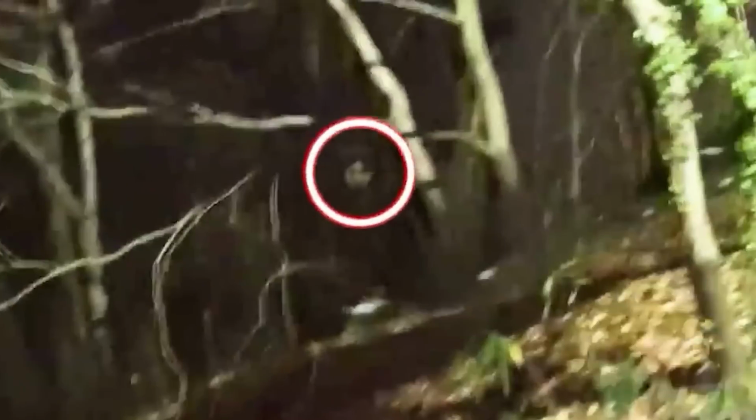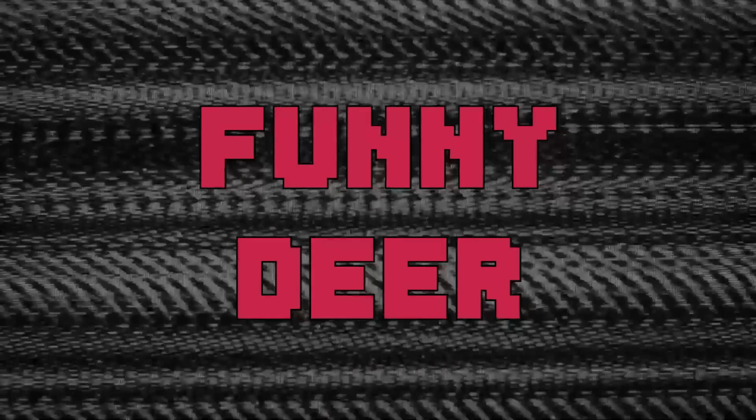The figure lacked distinct features on its face, leaving the observer to wonder in terror about its true nature. The quality of the video can be largely to blame for this, so I have no idea what we're looking at. The creature is unlike any cryptid I have seen. What do you think it is? Is it some kind of a ghost or just a glitch in the camera?